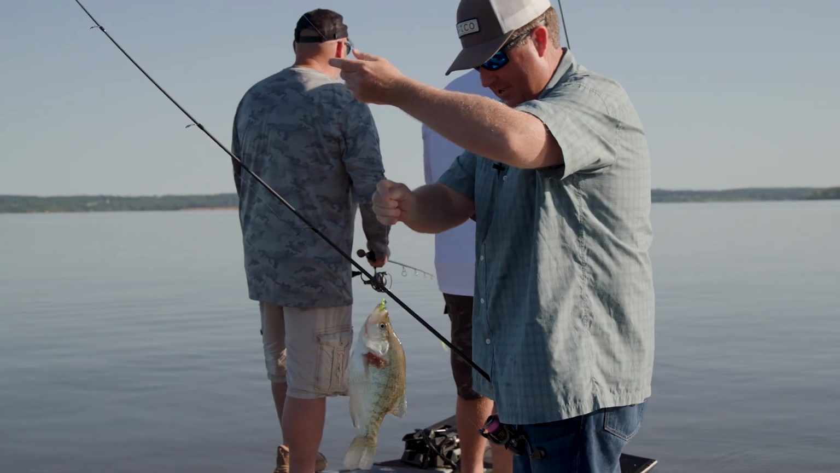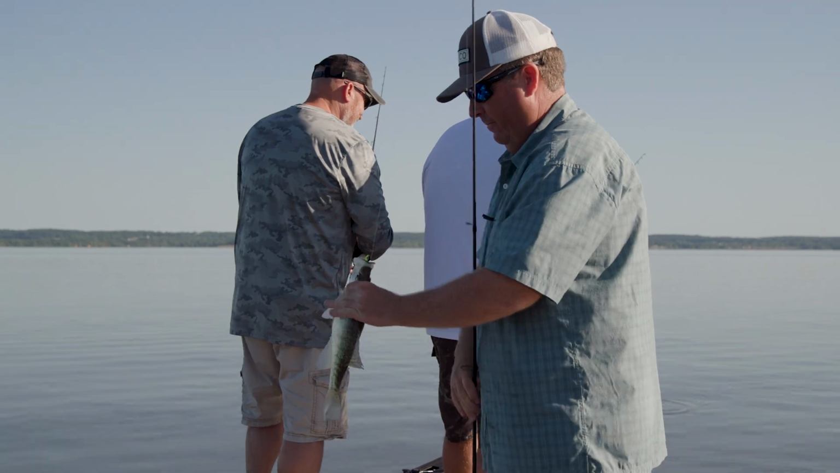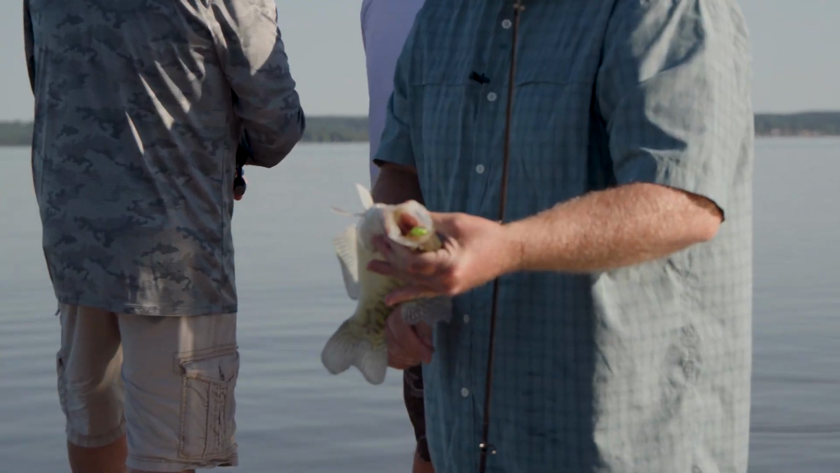Golly, now that's a big one. You want me to play with him or get him in here? No, I want you to get him in the box. You don't like fish, so get yours in. Ate it.